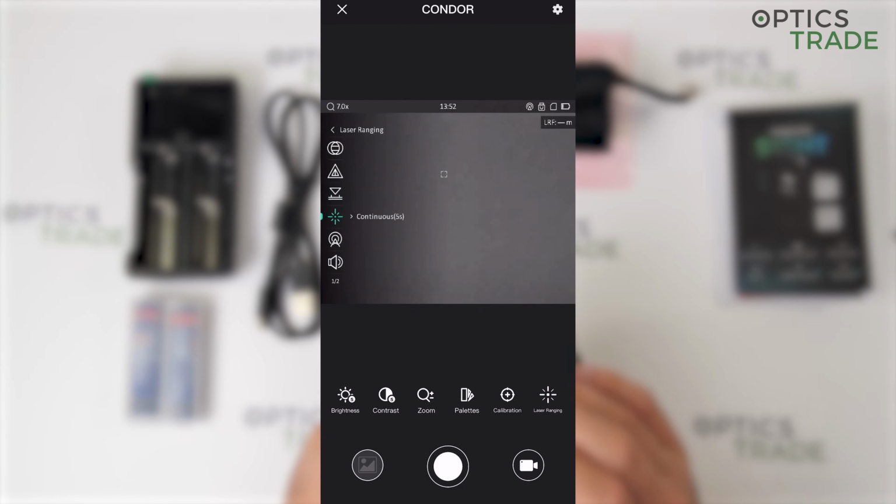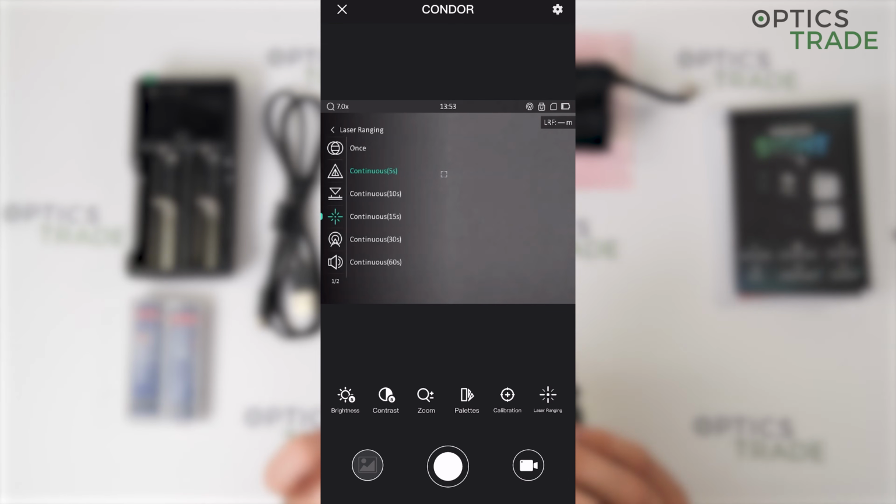Then is this setting which I talked about before, about the laser rangefinder. So when you push the button, for how many seconds continuously you get the reading. And I think this is one of the best options about the laser rangefinder. When you push a button, you surely move your picture, but you can easily get it steady and get on your target, and because of that you can really measure your target very precisely.